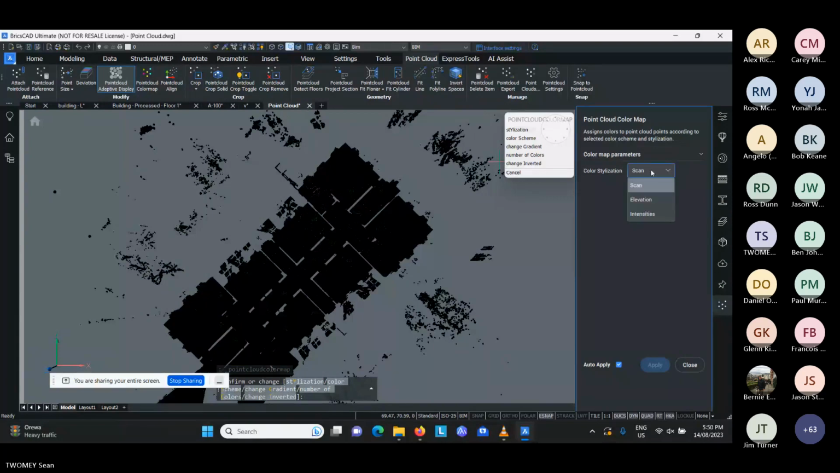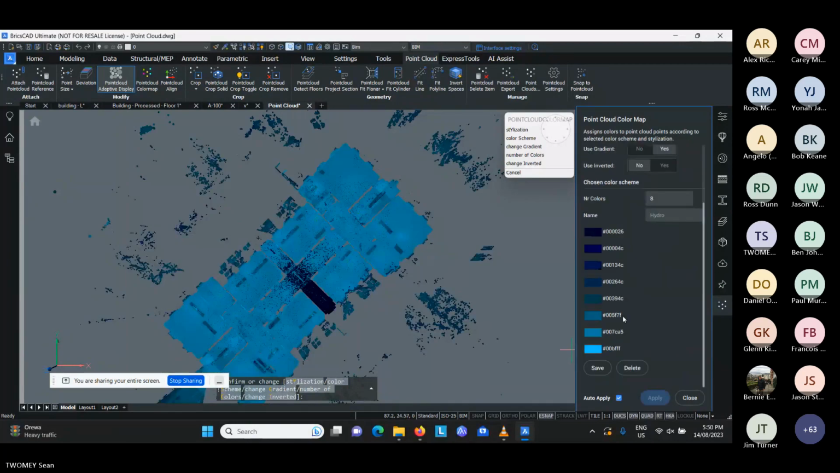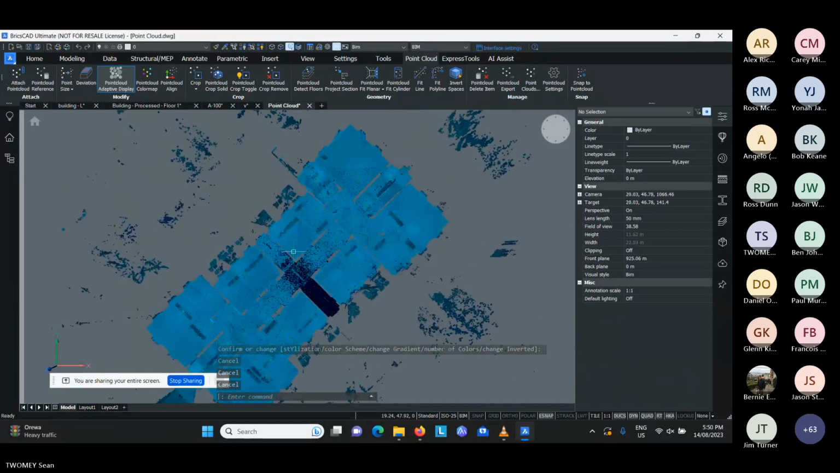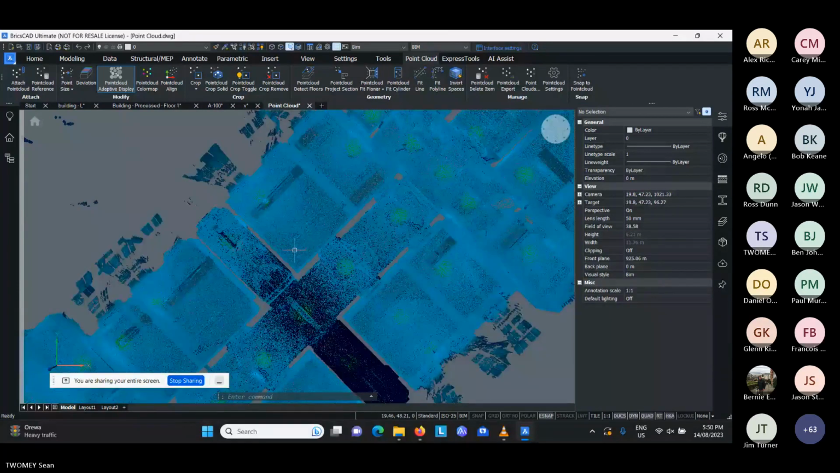You got the options to set it by elevation, by the scan. I'll go by intensities just so they stand out, and we'll run through the shades of blue in this case. The next thing I want to do is line this up so it's got a good orthogonal set of walls on it. So I want these to go east, west, and north, south.